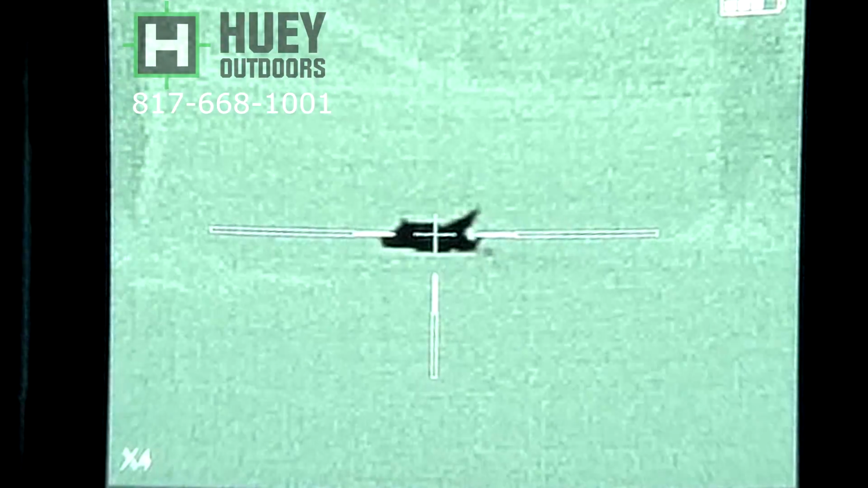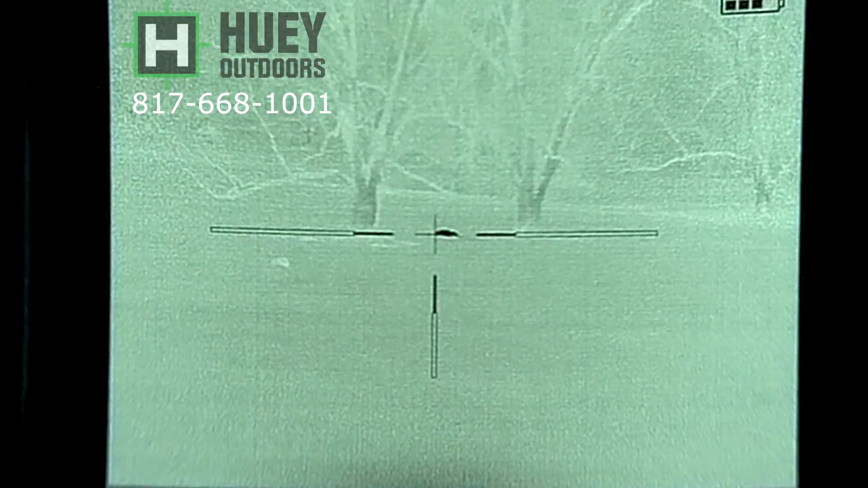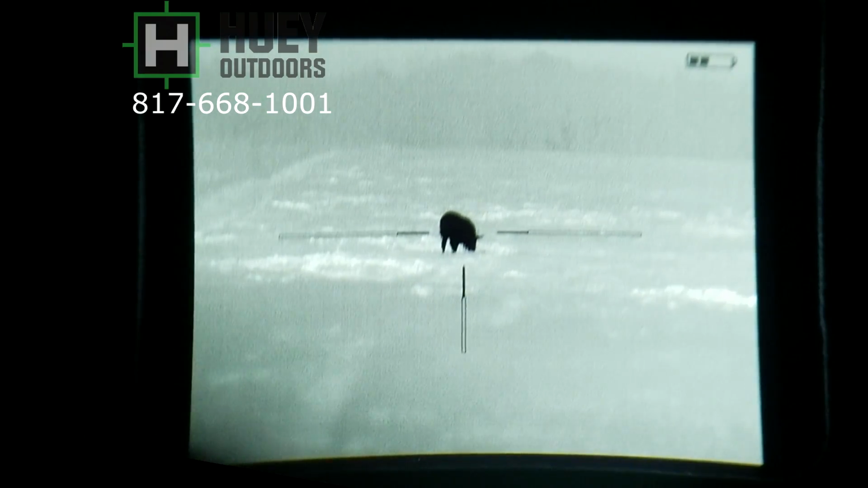You zoom in, you can see the blood spraying out there. Oh, that blood squirting out the side. I mean, it's an impressive unit, close or far away. 200-yard shots, headshots are nothing with this thing.